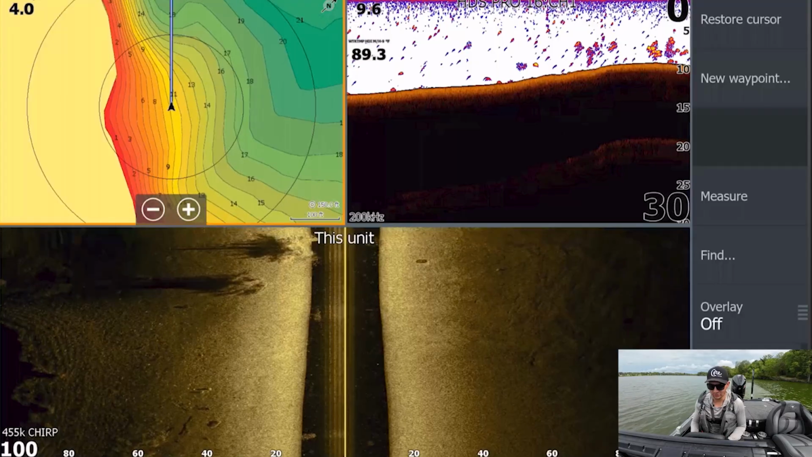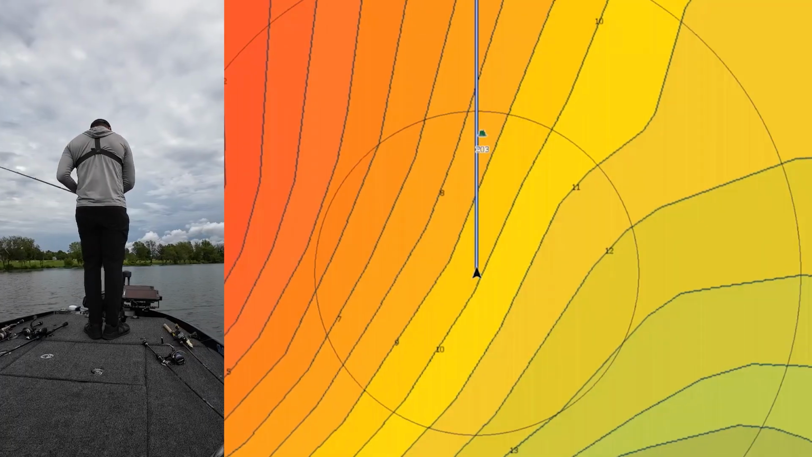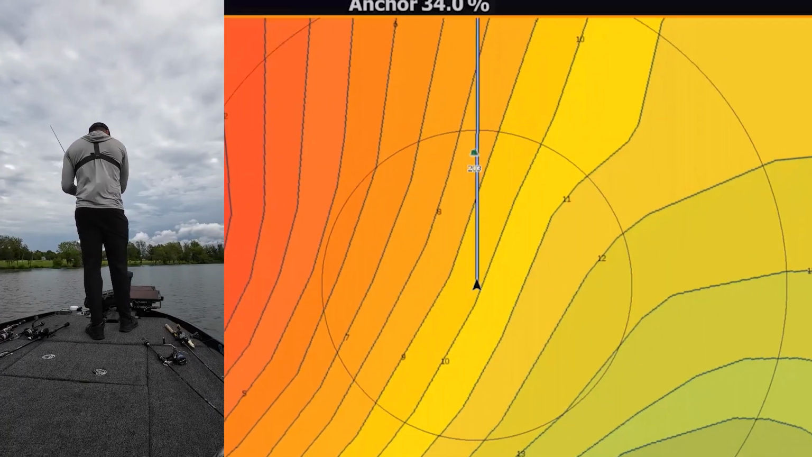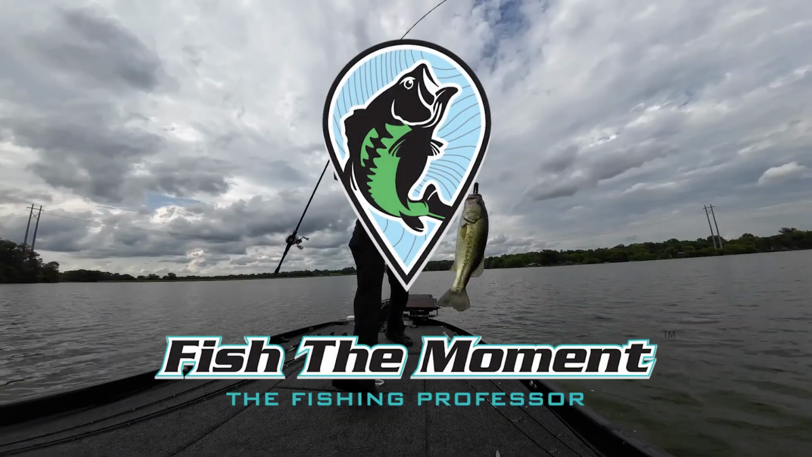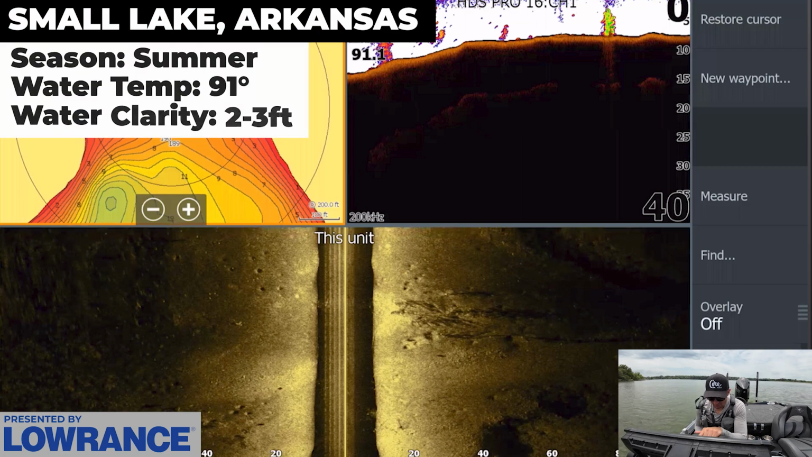Let's get into it. You see there's a bunch of fish around this one. You can even see them on 2D. Basically all I'm going to do is use my range ring and heading arrow, call it on my chest camera here. Nice fish. There we go, guys. That's what I'm looking for right there.